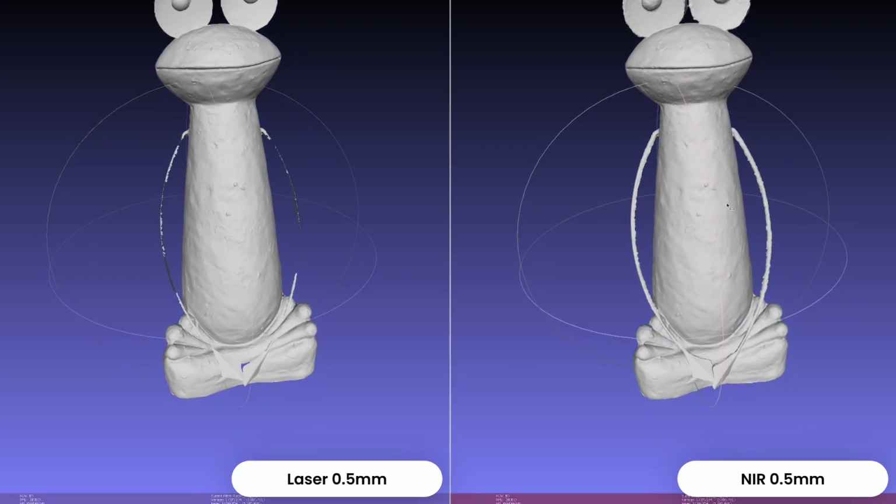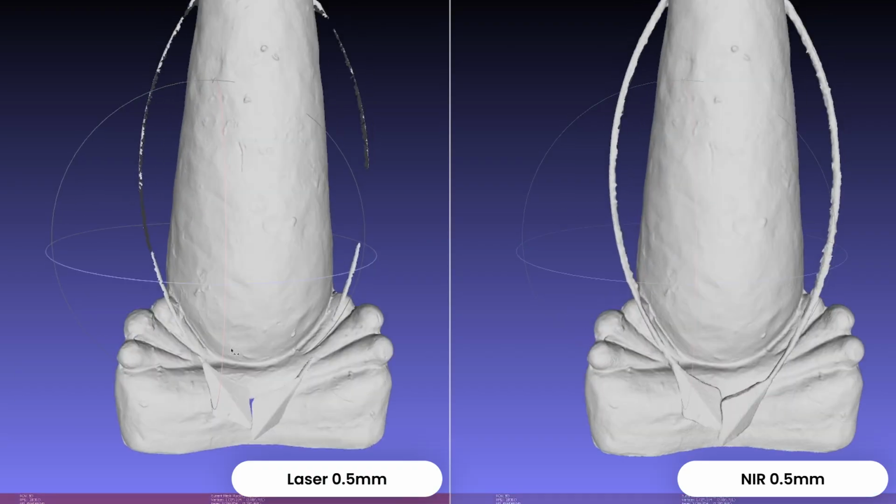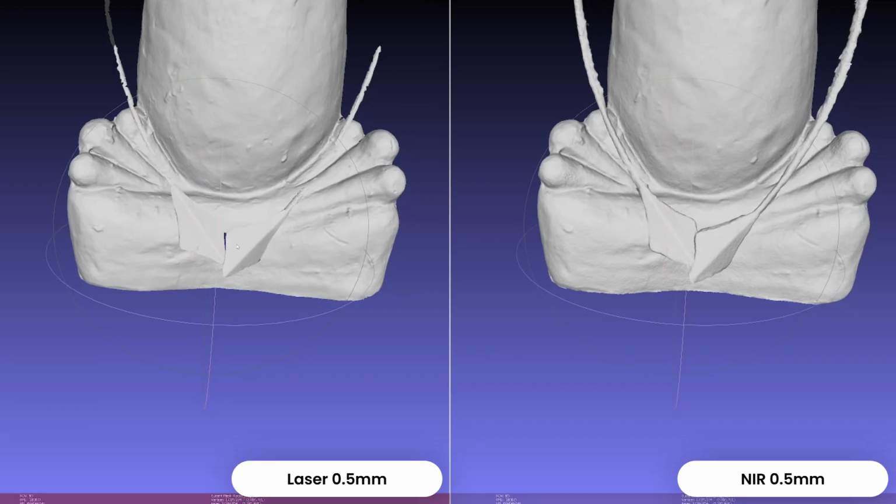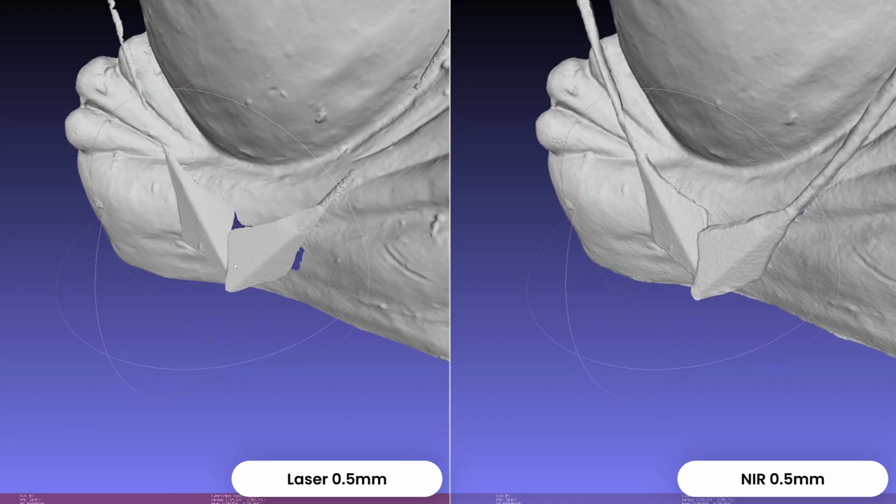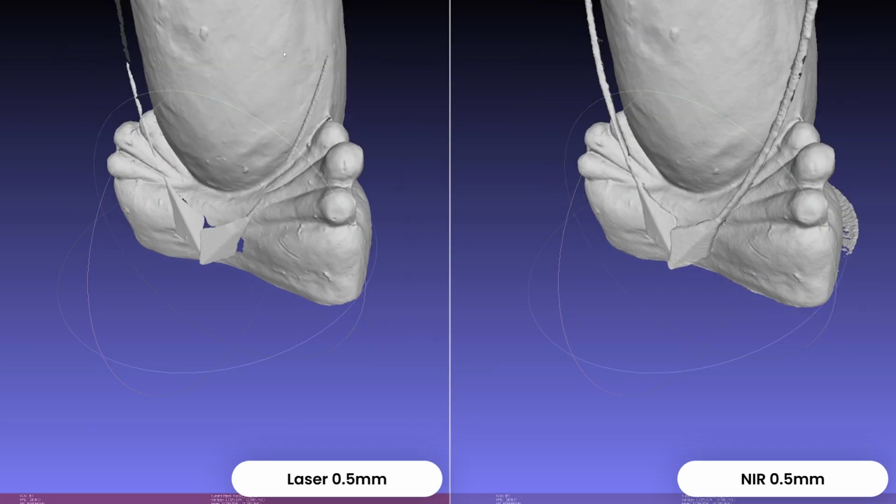But some kind of general theme is that in the markerless laser mode, the scan results look a bit sharper and a bit more realistic to the concrete casting of the part itself. Also, going down to the hands of the frog, you can see that these metal plates in the laser mode are way more defined than in the infrared mode. And also in the markerless laser mode, the surface quality is a bit smoother.